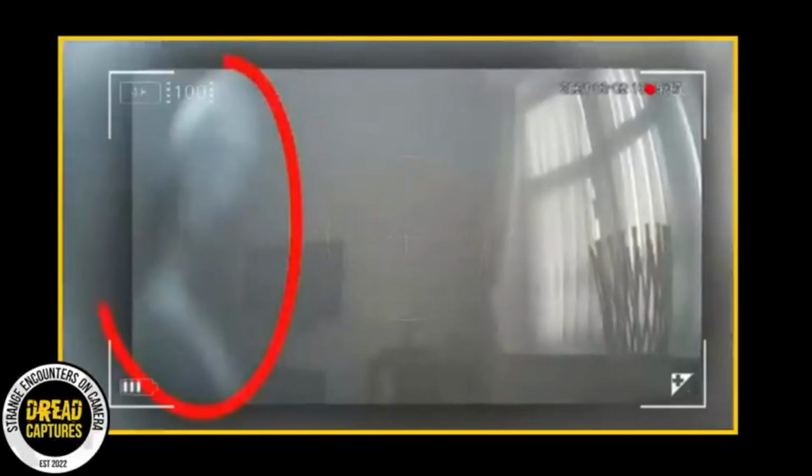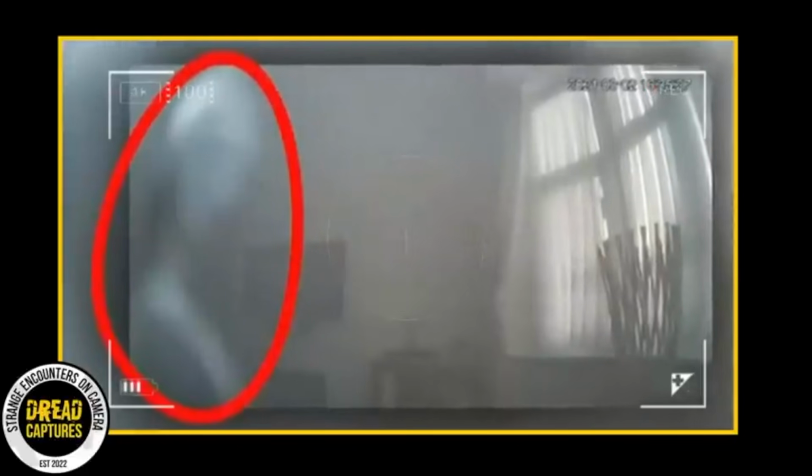So, is this blurry figure just a play of light? Or could it really be the ghost of a nun captured on camera?